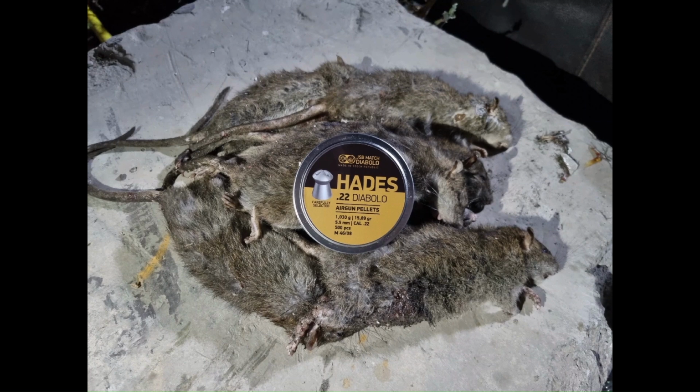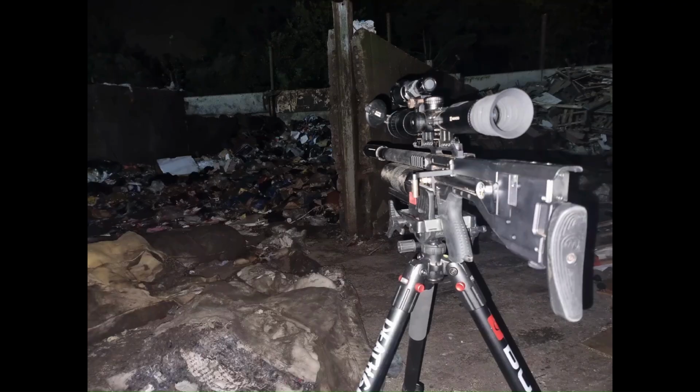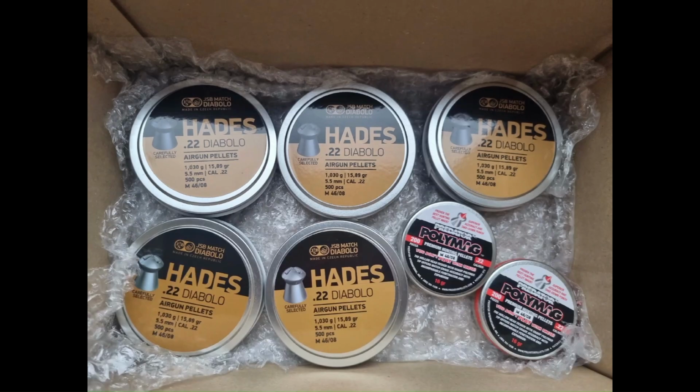So I've been sent some GSB Hades and Tutu to use in the Airmaks Krait. So I did a quick zero on a paper target before I went on to live quarry. I have used the Hades pellets for many years.